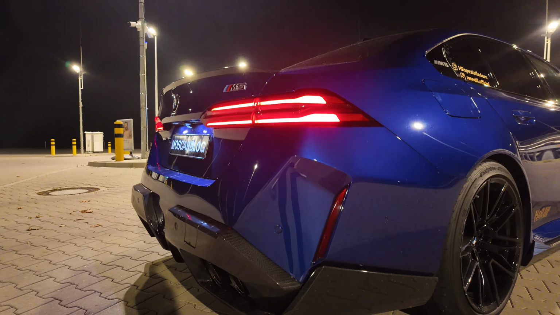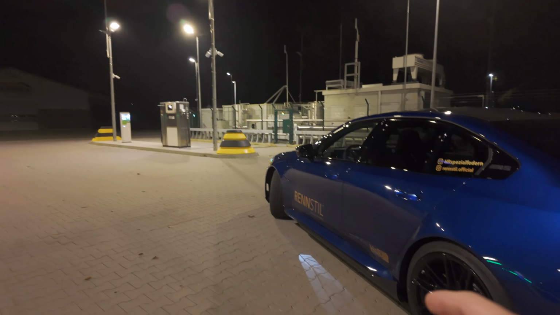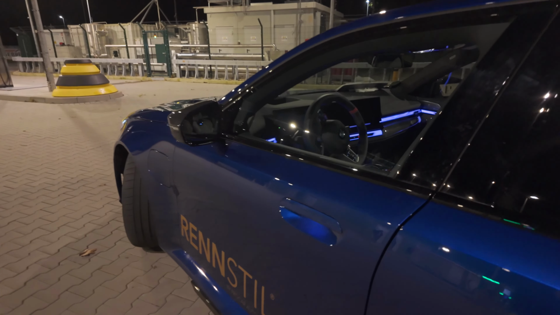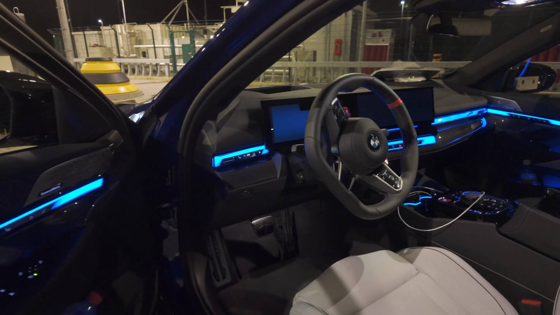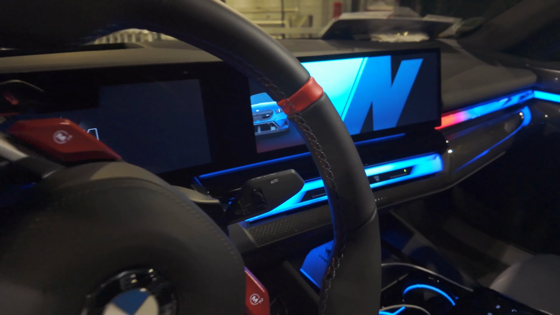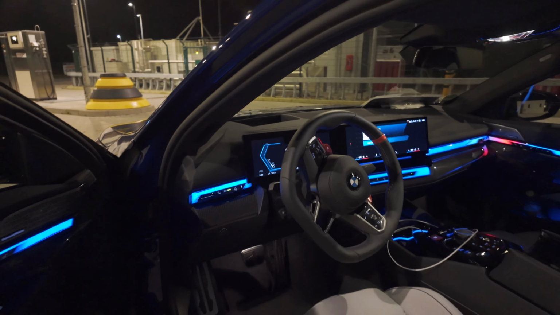So let's now jump inside and take this 727 horsepower, 1000 Newton meter and 2.4 ton beast out for a night drive and check it out, because it's quite amazing from the interior. Check it out here. It makes a little animation when you open the door, which is so cool. And now the M5 will come here, looking absolutely magnificent. Let's take it out for a drive.